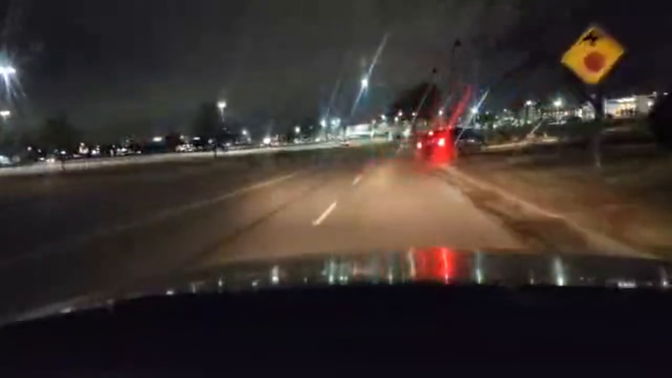We're by this deserted mall where people can shoot out and drift and burn rubber. And you do see a lot of people doing that around here. See, no blinker here. That's just sloppy. Be better.